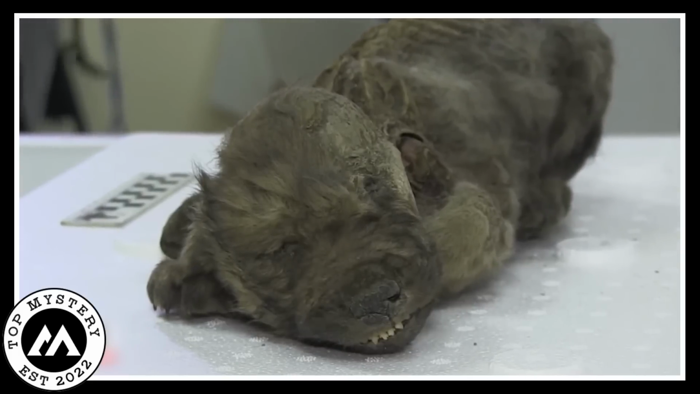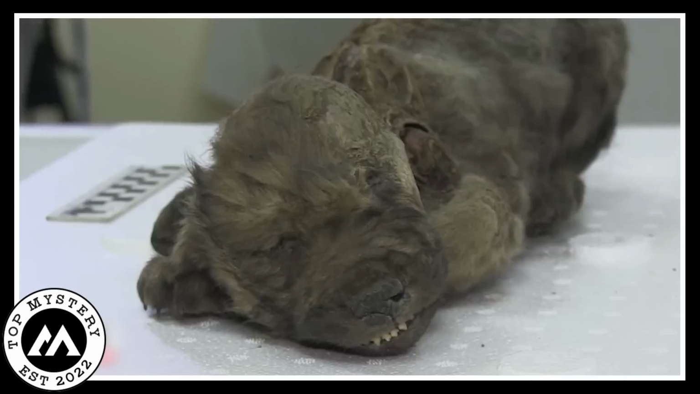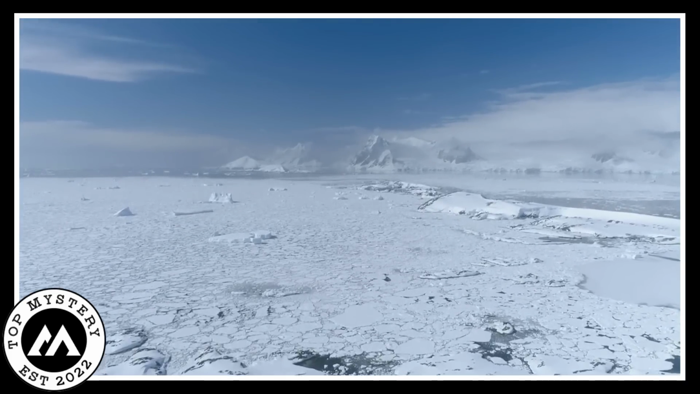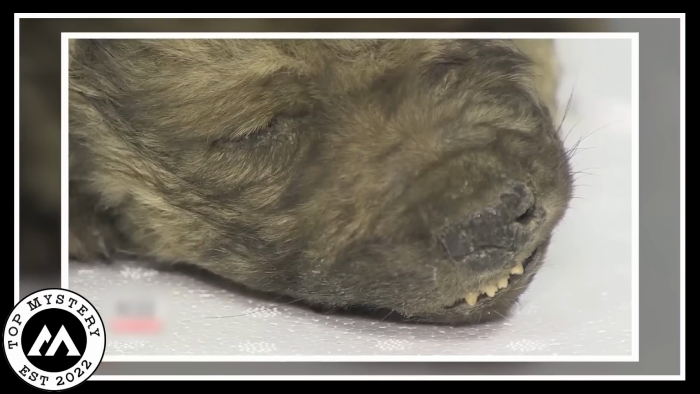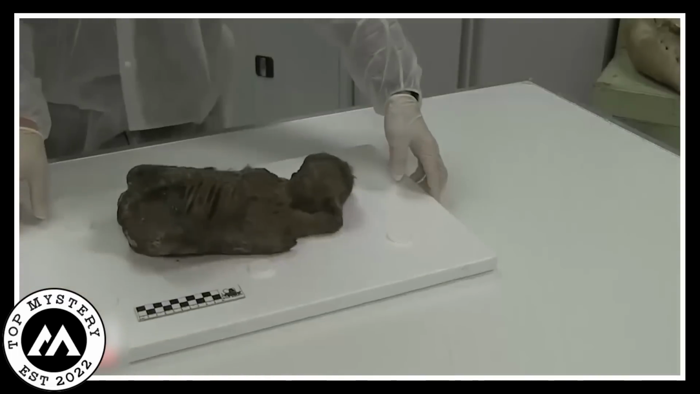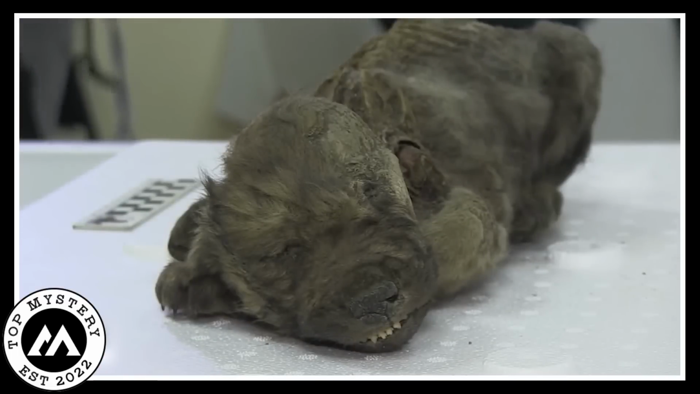Yet a big question hung in the air. Was it a dog or a wolf? The answer remained uncertain, hidden by the frozen cloak that had kept it safe for thousands of years. Scientists eager to uncover the truth ran tests. They confirmed it was a male, but the real identity of this creature remained a puzzle, a mystery as old as time itself. What happened to this little pup so many ages ago?